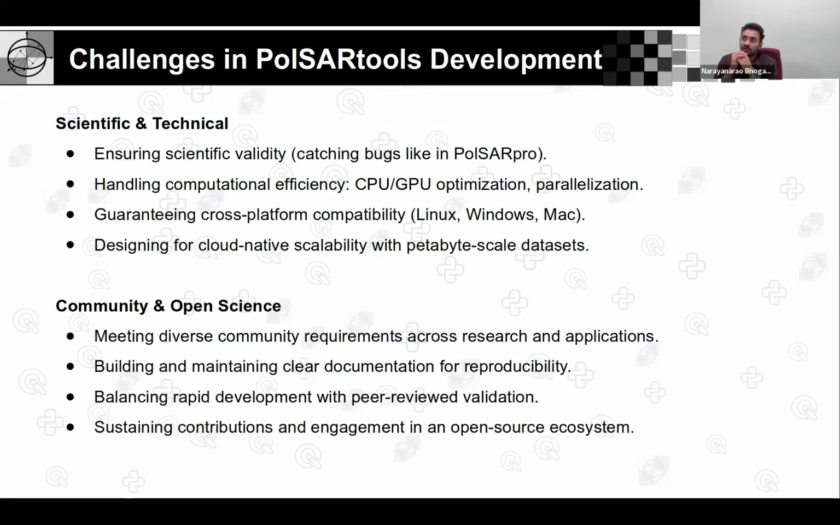For some of the functions we have benchmarking software to compare with, and for the others we do not have any references to compare our outputs. Even in the process, we found some bugs in reference software like PolSAR Pro as well.